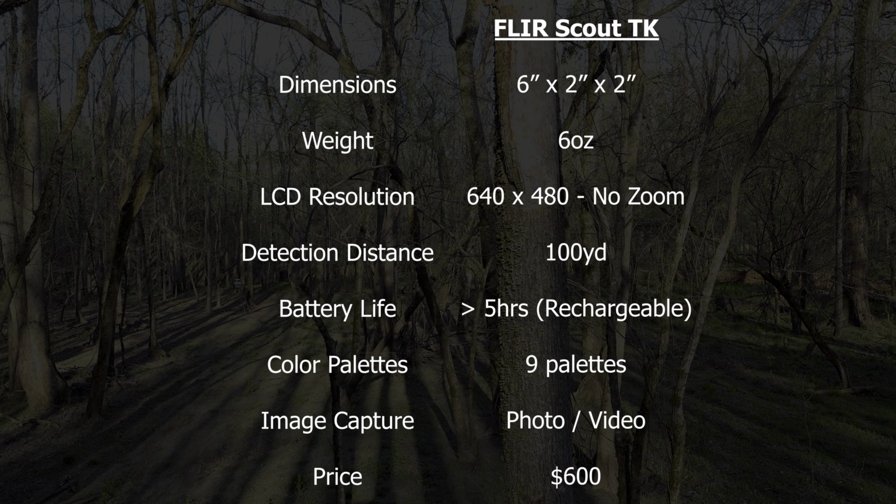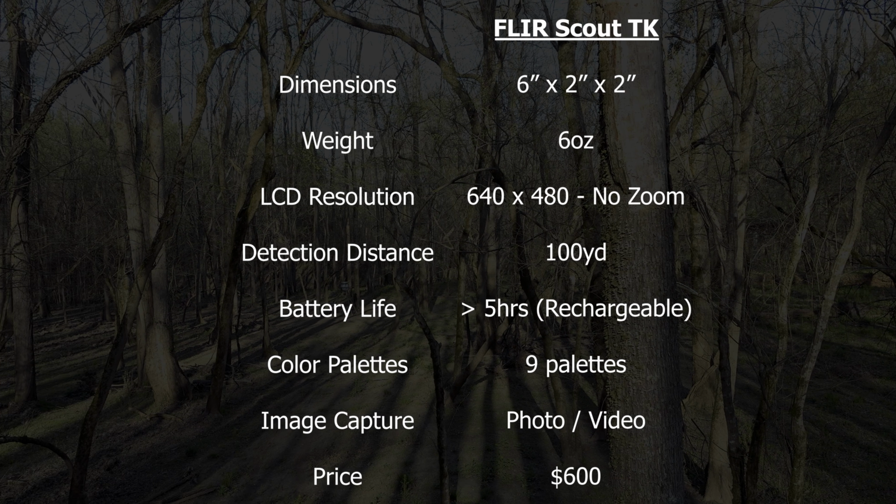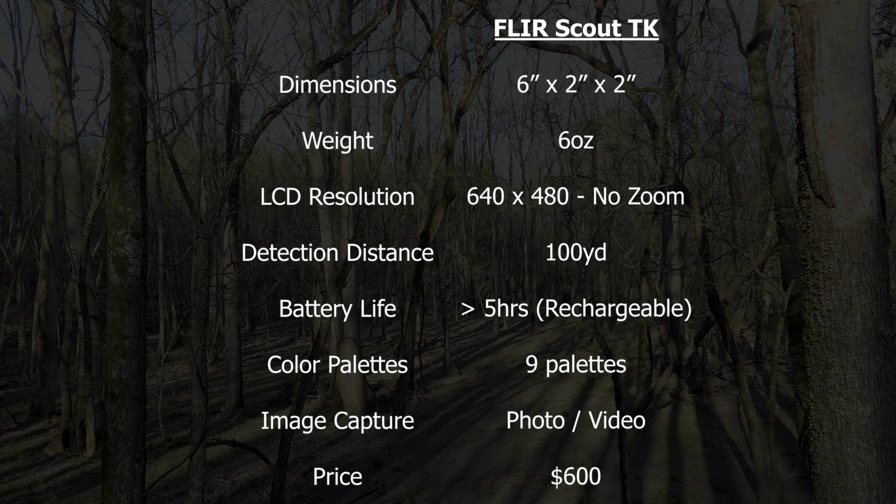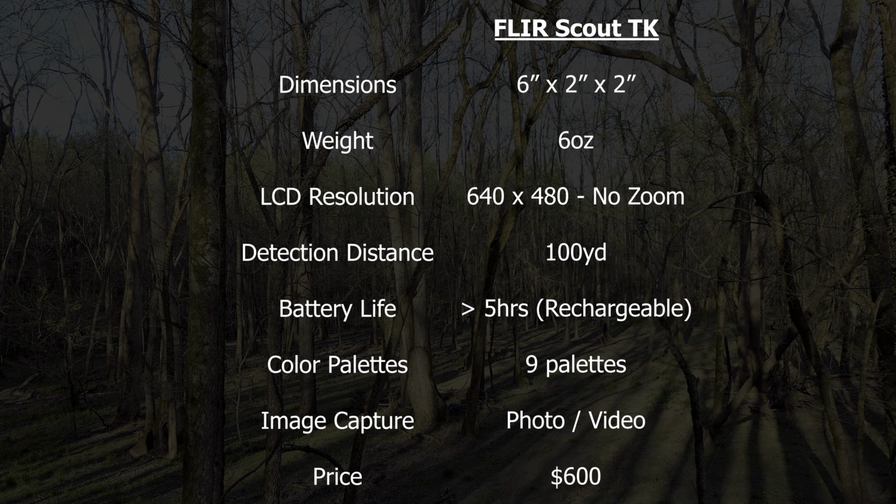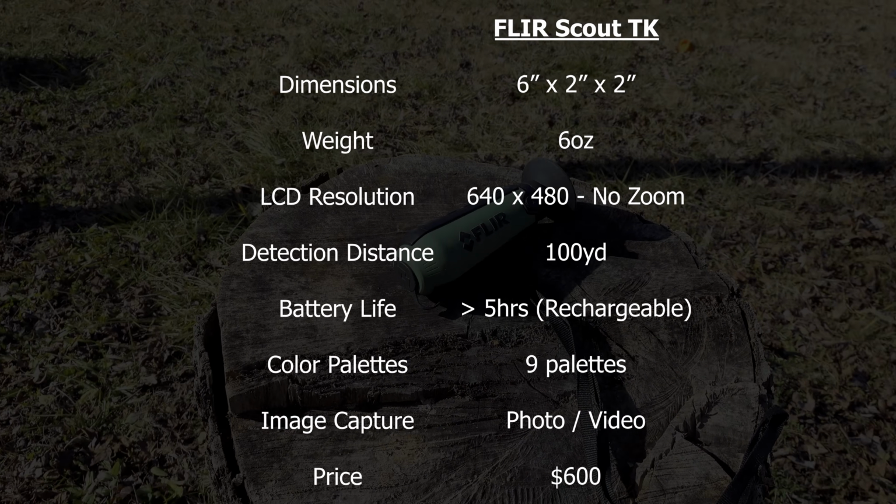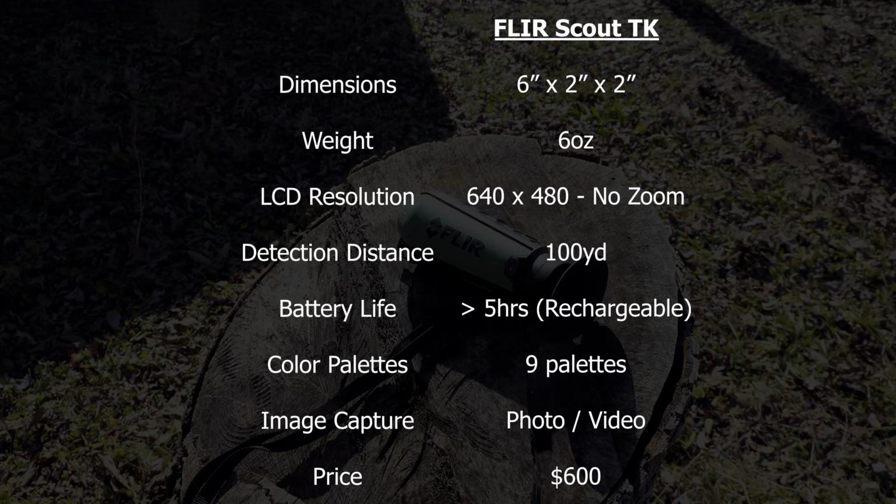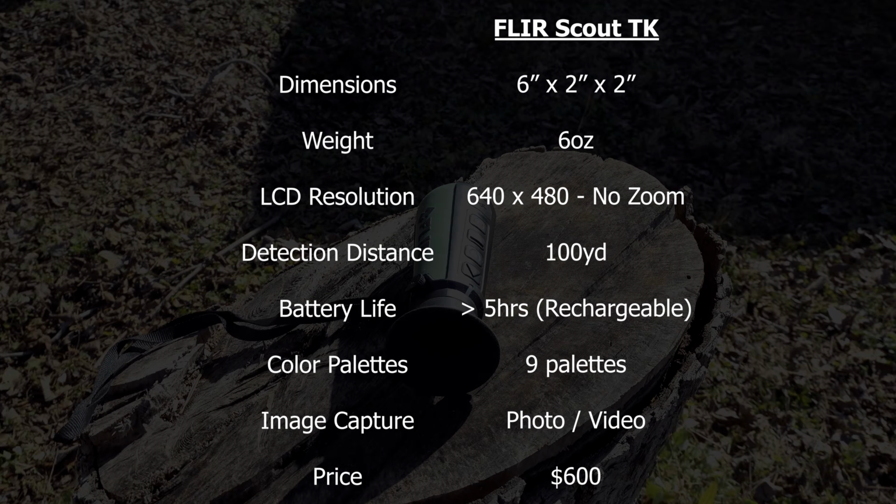The Scout TK has a built-in rechargeable battery, plugs into your computer via USB. It's supposed to last more than 5 hours on a single charge. 9 color palettes for all kinds of ambient light conditions. There are also close to 2 gigs of built-in memory, so you have the ability to store photos and videos, and it retails at close to $600.